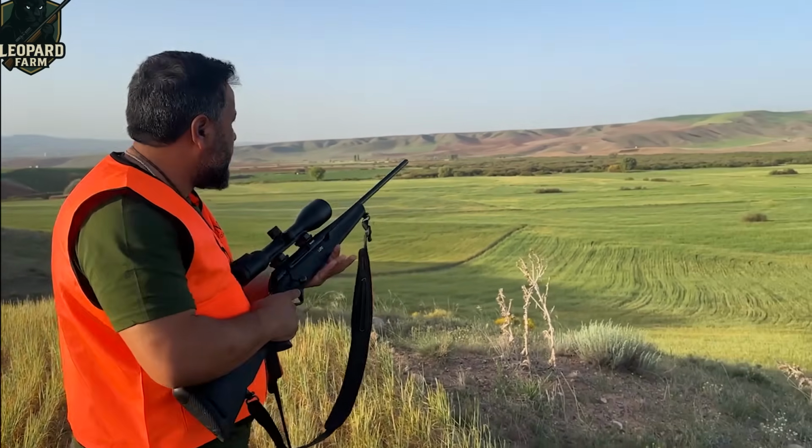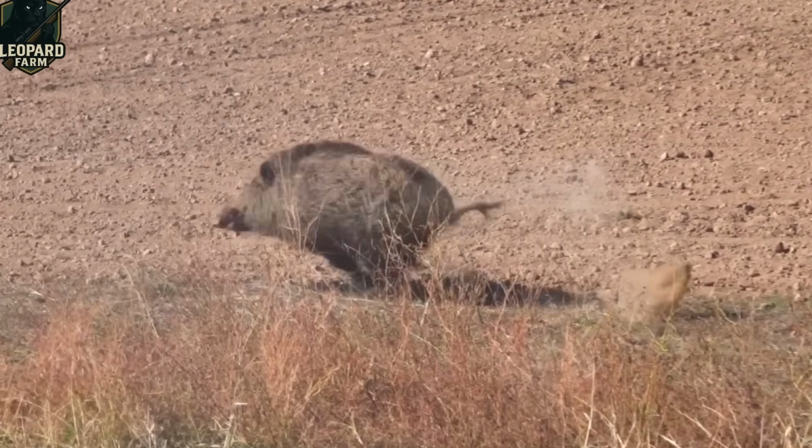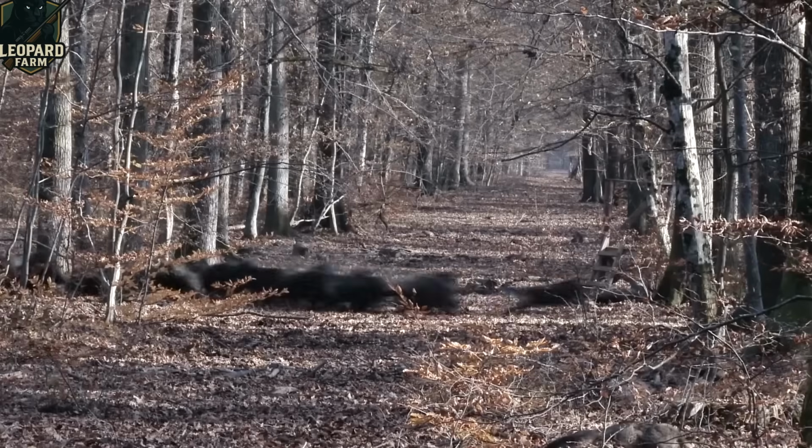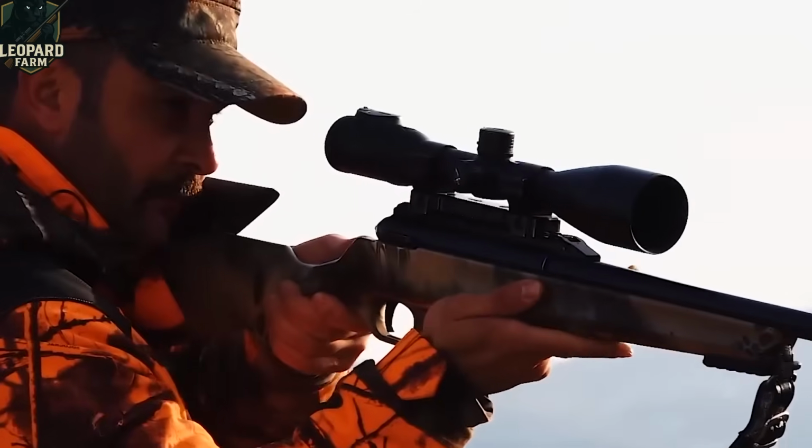Nearby, Derek was squaring off with another, the dense thicket obscuring our view, not our resolve. One fleeting misstep by the boar was all it took. We had it in our sights and brought it down, our focus unyielding.